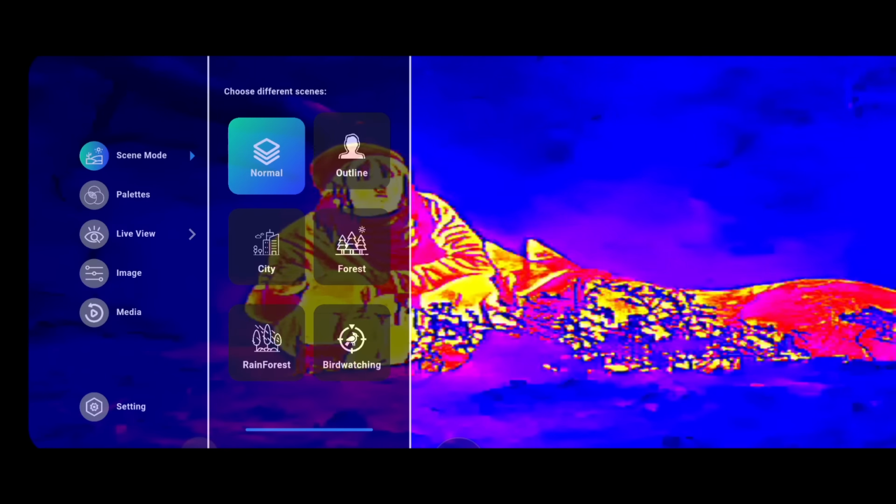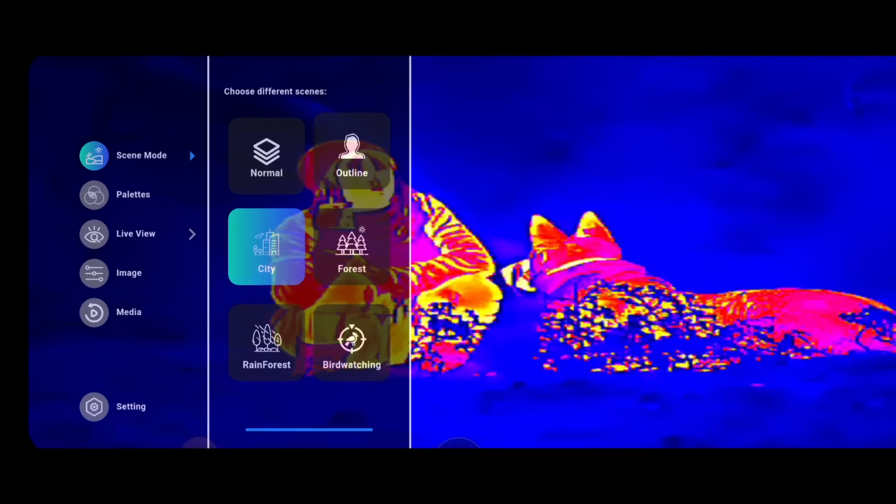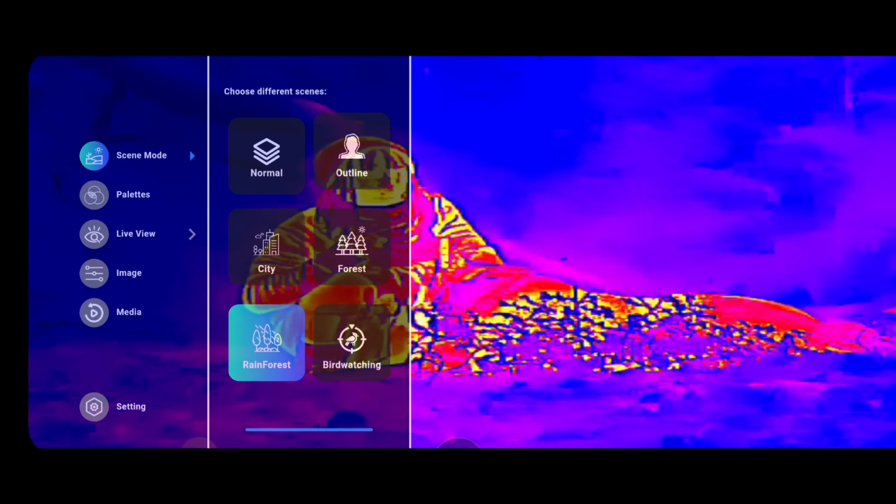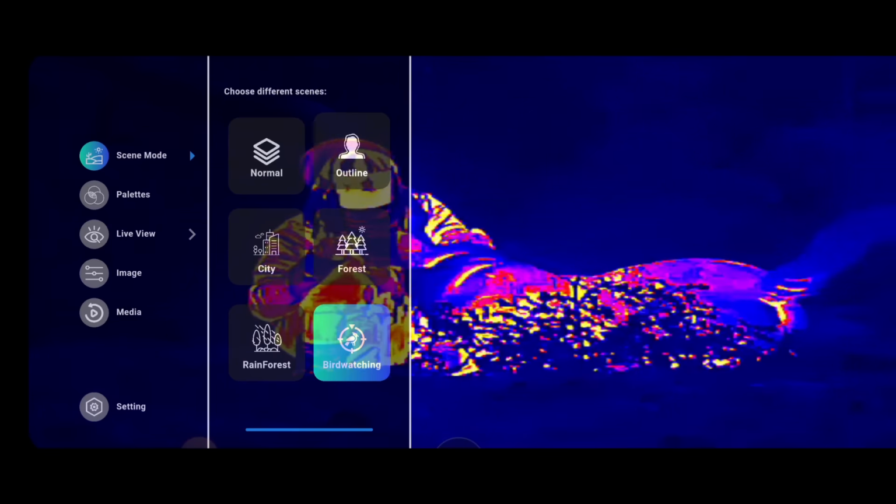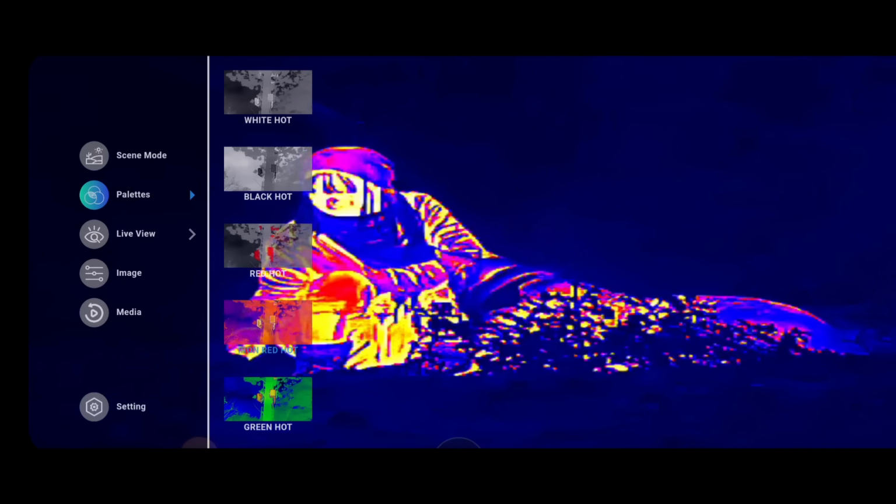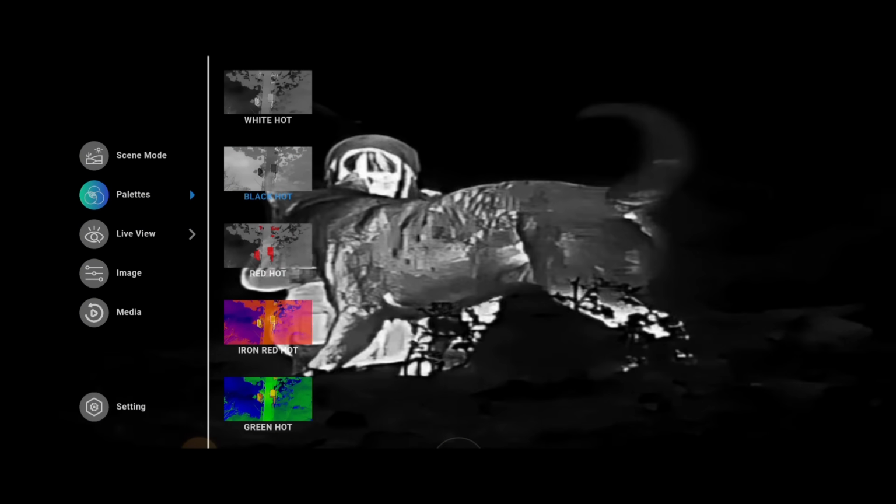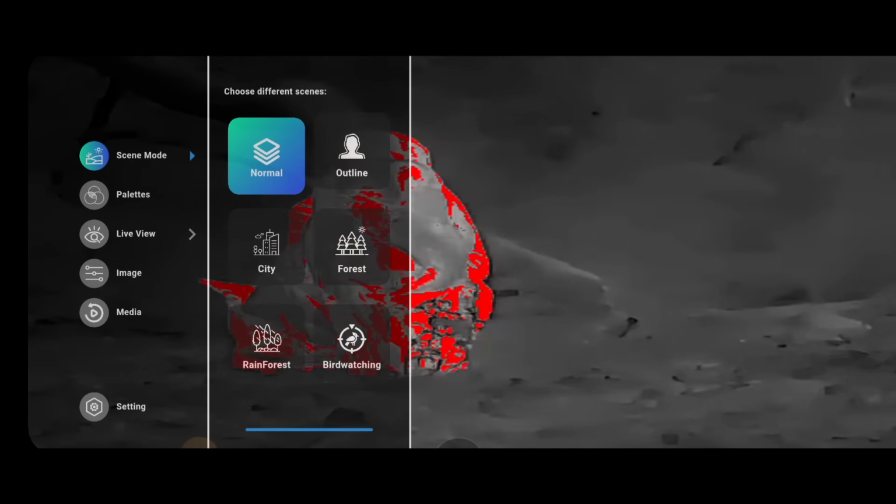What I'm going to do is take off this picture in picture. So now I've taken off the picture in picture, we can go outline with them. You've got a city and forest mode. There you go, there's your forest. Rainforest mode. Well, that's a nice one, isn't it? You've got bird watching mode too. I mean, these are quite fancy. And you can also take off your colour palettes on the side menu here. So white hot, black hot, and so on, you see. Always love that one.